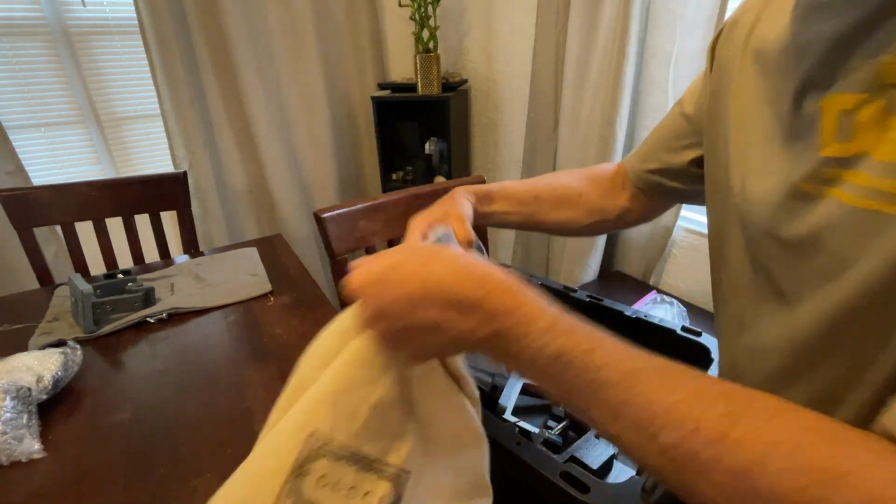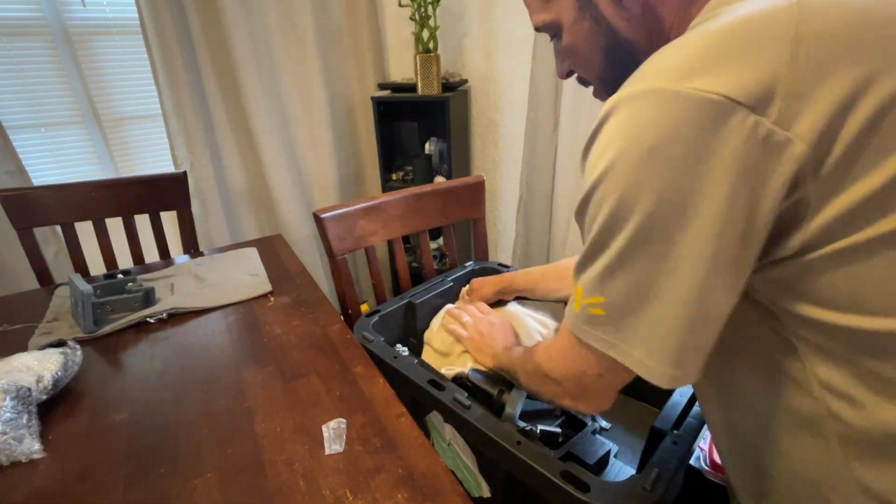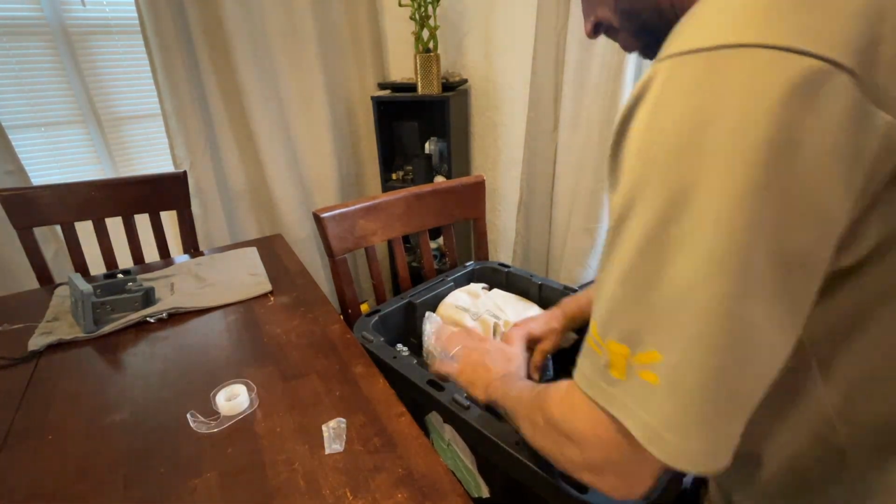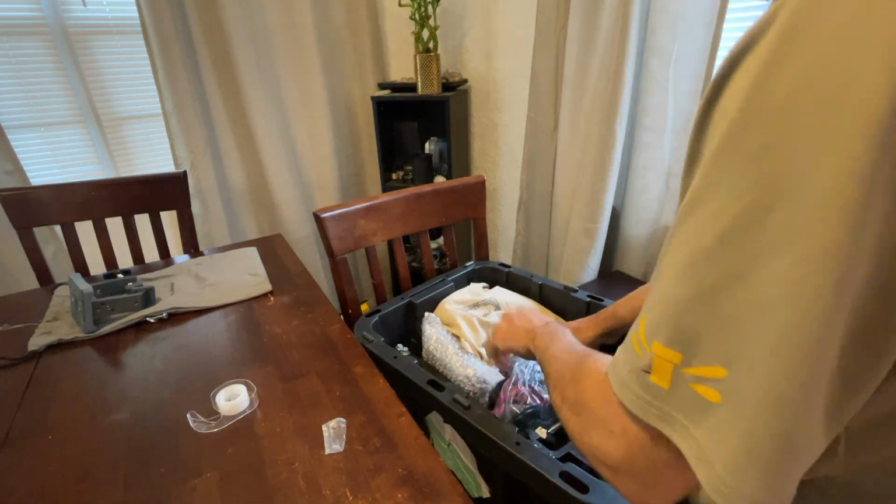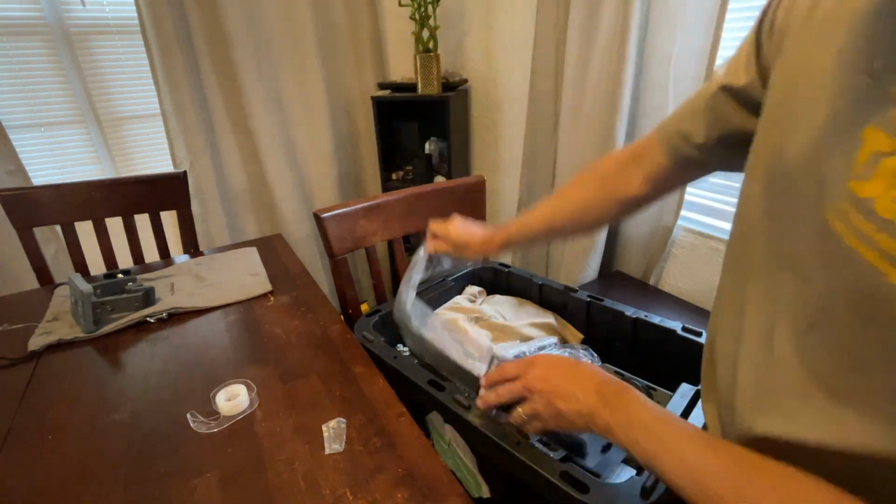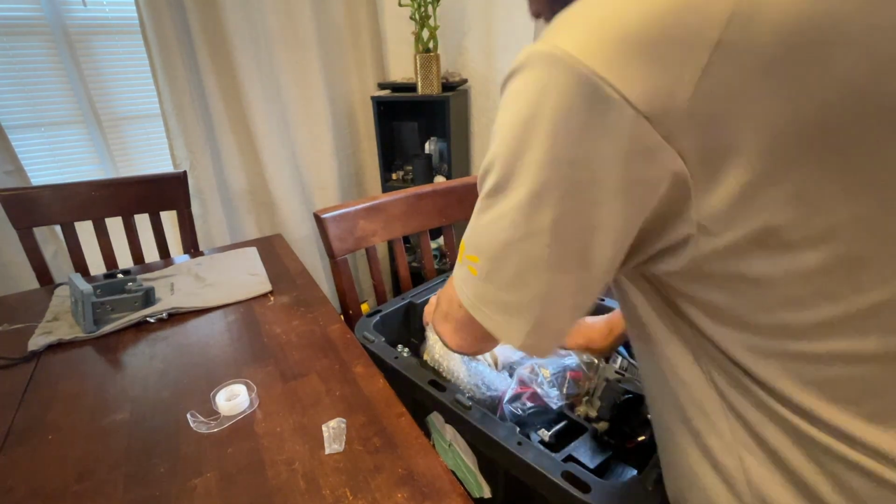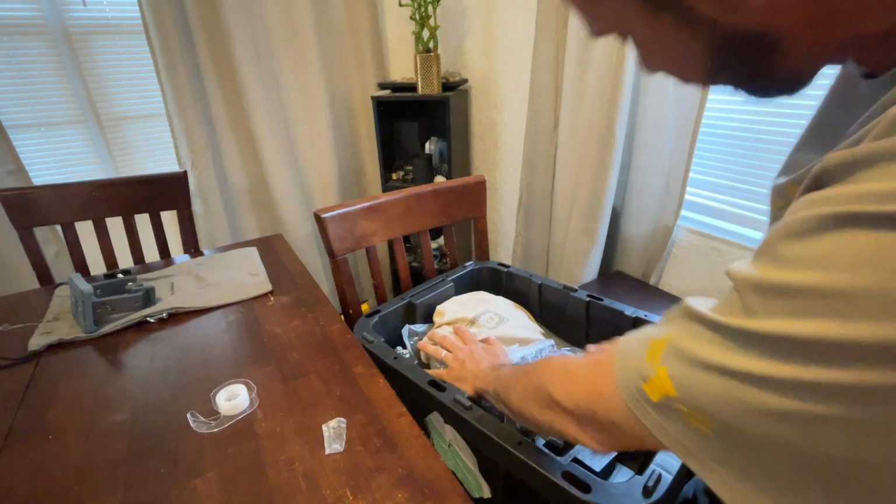So you got to make sure these are protected as well. The transducers are in here. So we're going to put that like that. I don't know if we're going to need, these are long zip ties. I'm not sure if we're going to have to zip tie anything to the side. I think there's a handle on the end of the boat where that transducer mount's going to go.